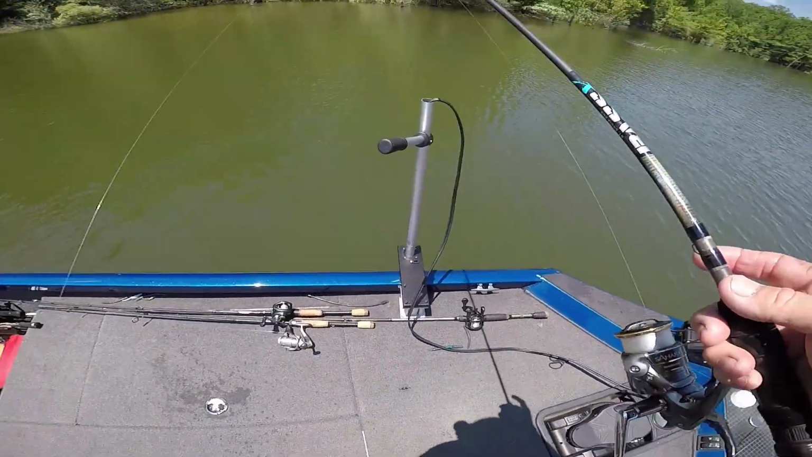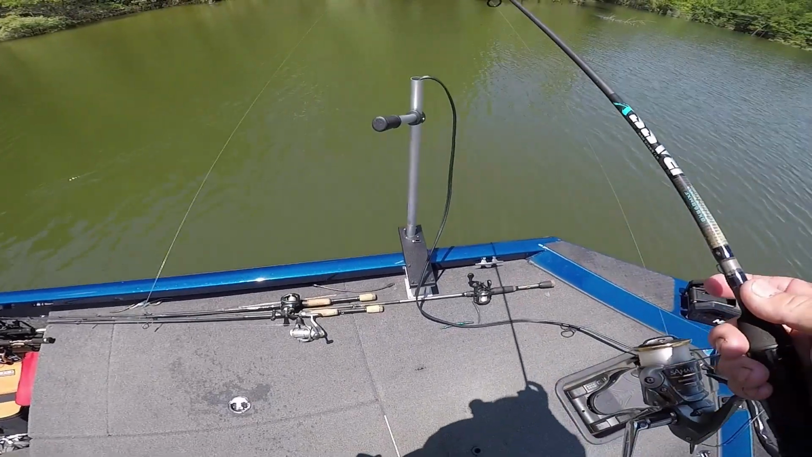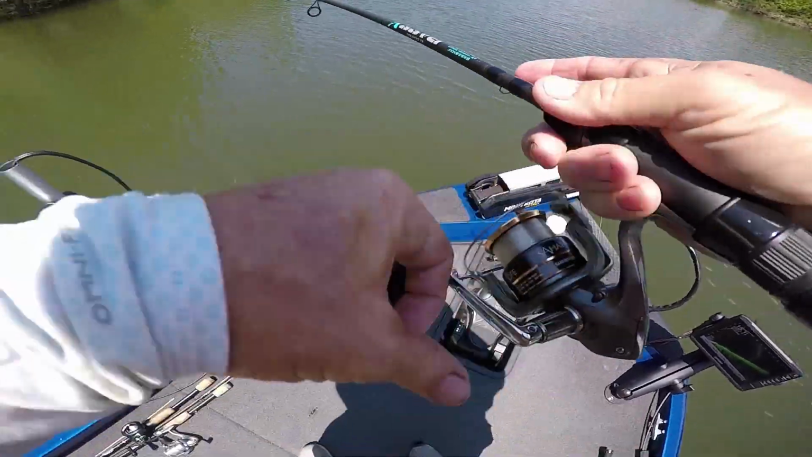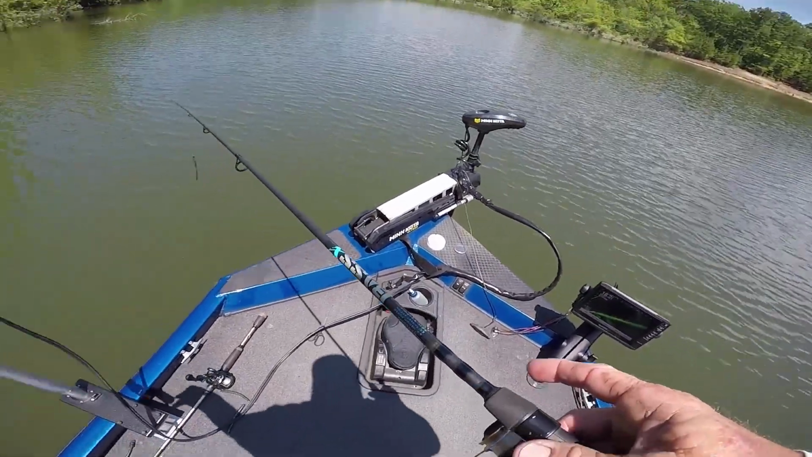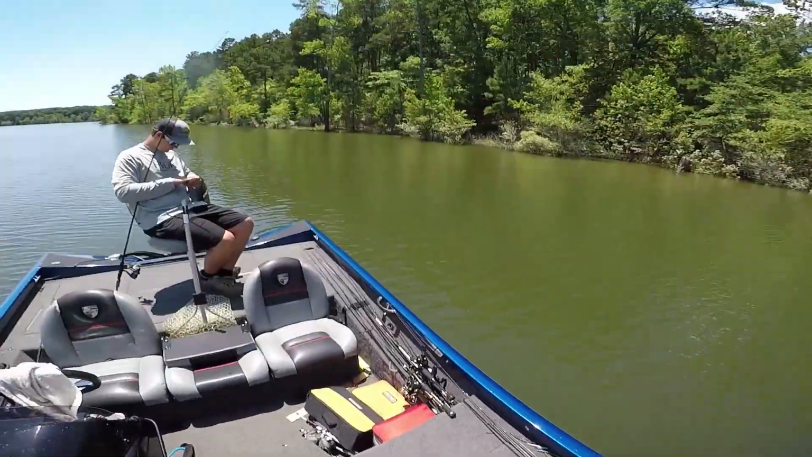And we're trying to find them with the LiveScope. We see one, we throw at him. Now, the first one I saw on the LiveScope and caught him. The last one I lost, I saw on the LiveScope and threw at him and he hit. That one I was just random casting and watching the LiveScope. The reason I even mention that is I have people ask me this question all the time. Can you catch bass using the LiveScope?